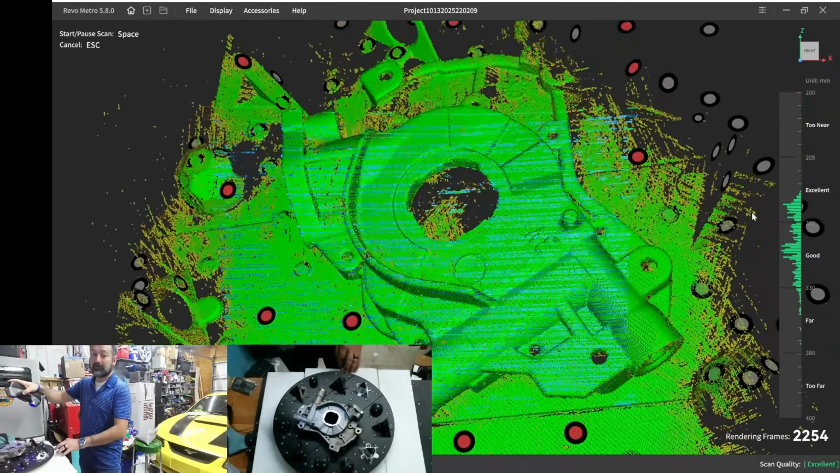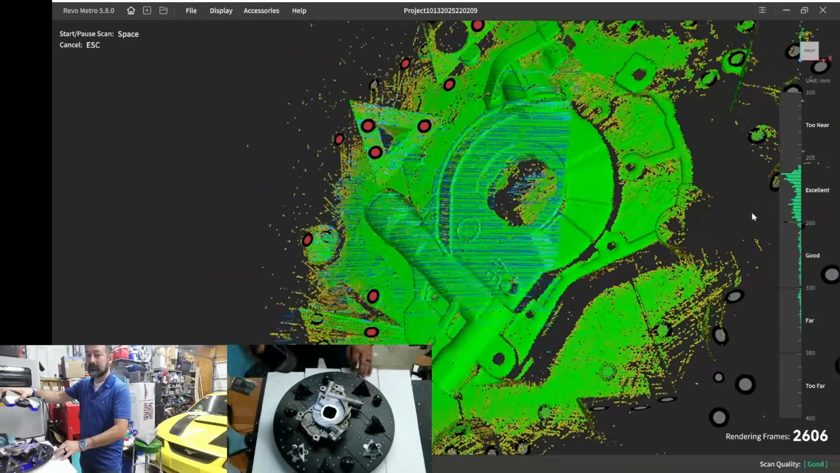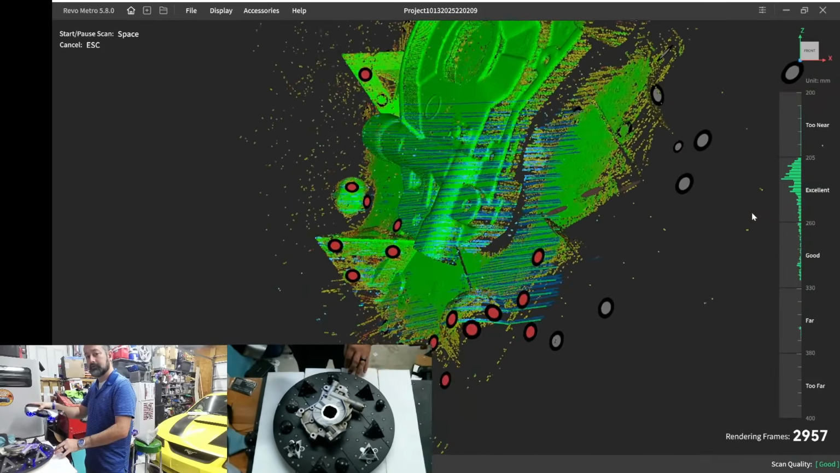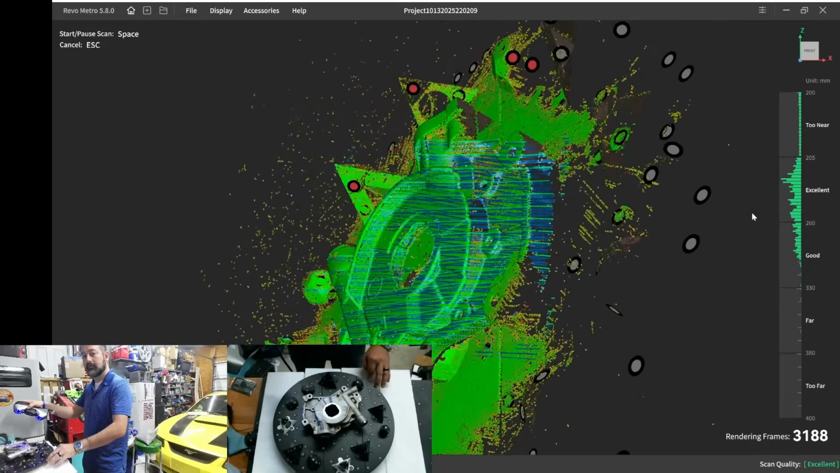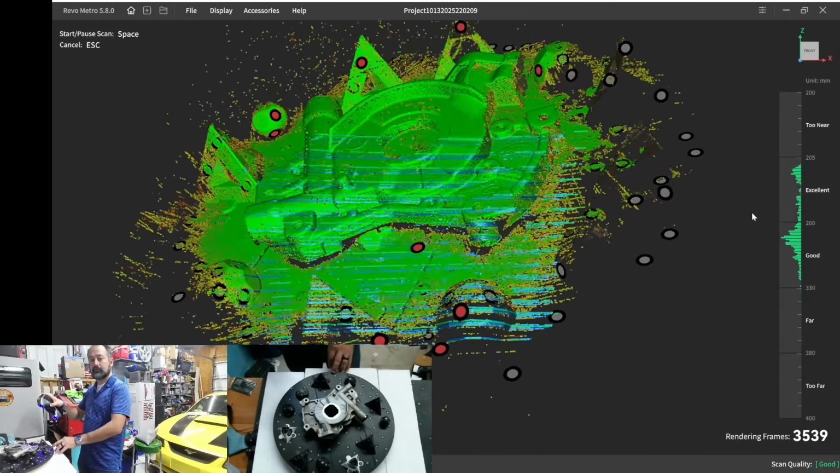I can already see those part numbers on the housing. I'm going to go ahead and try to chase all the yellow that I can, orange and yellow and all those, not bright green. So they will capture quite quickly.